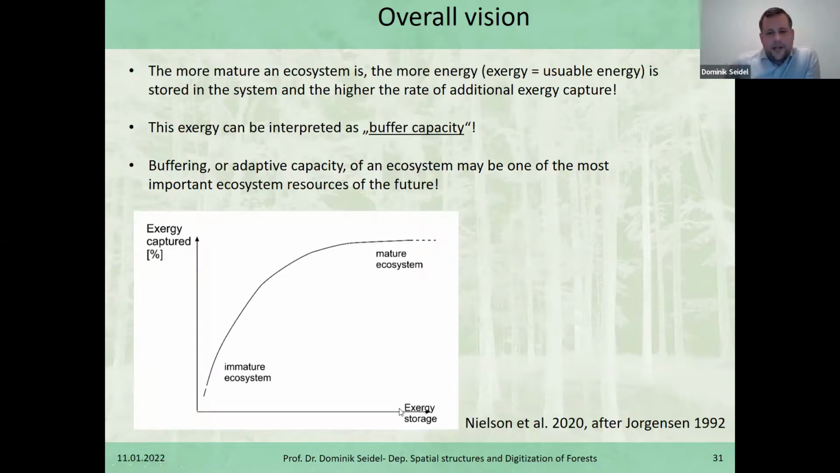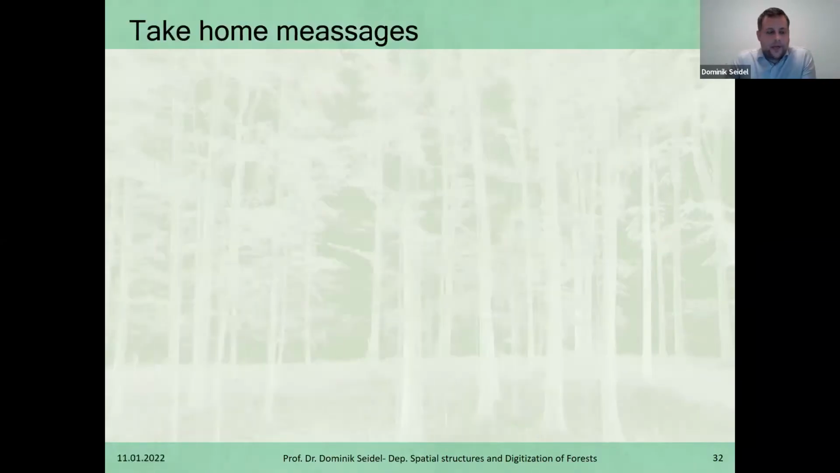And we could see here that exergy storage, so the available buffer capacity, is much greater in a mature ecosystem. So we could say in a primary forest, when compared to an immature ecosystem, let's say a young plantation or a primary forest right after a major disturbance. And that can be translated into buffer capacity, which is extraordinarily interesting, because maybe this is the future challenge, to make use of the buffer capacity and maximize it as best as we can.